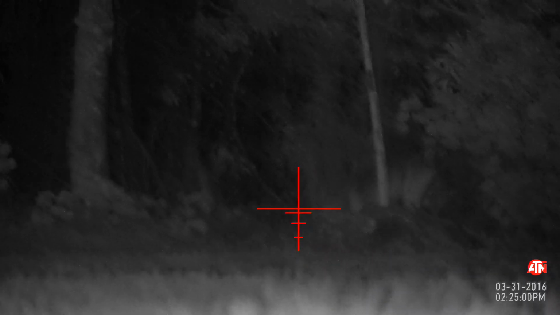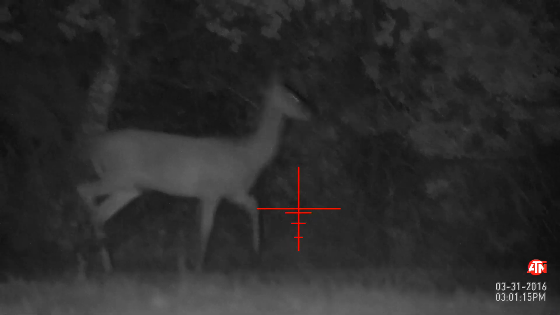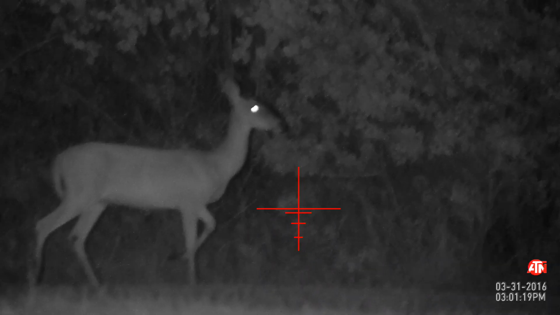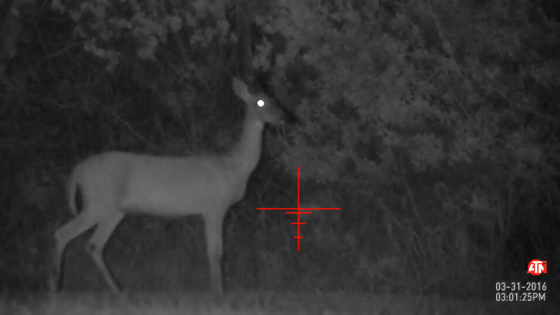And a coyote showed up, but I'm not after coyote. And of course the deer showed up, but they're not causing any problems and I'm not after those. But after a while, the pig showed up.